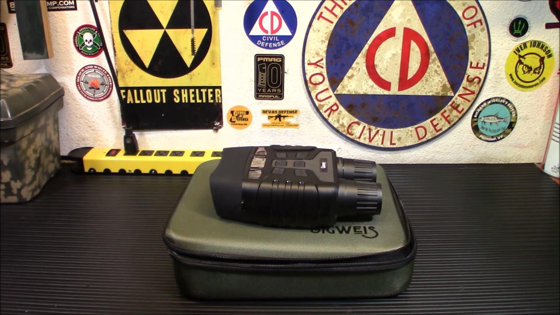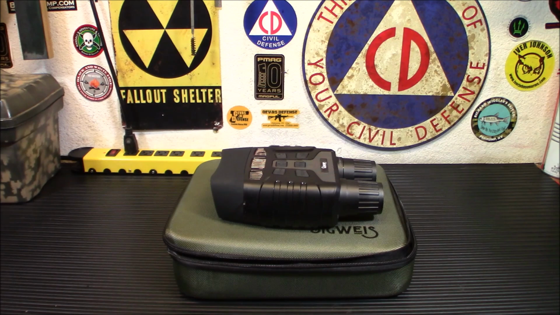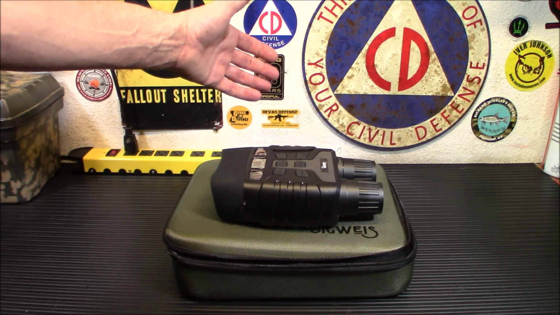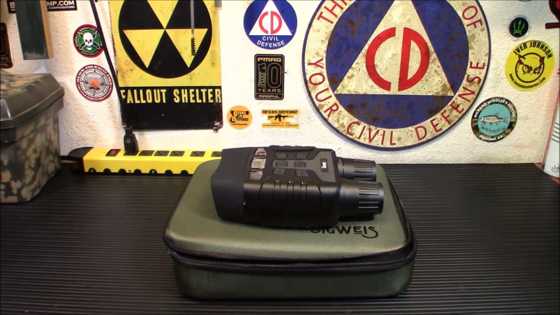You have a 3x optical and a 4x digital zoom, plus a wide angle lens in front here for viewing out to 980 feet. And as we saw at night, you could see all the way out to the mountains way back there, probably 4 or 5 miles away from my house. So it's definitely a neat little system.